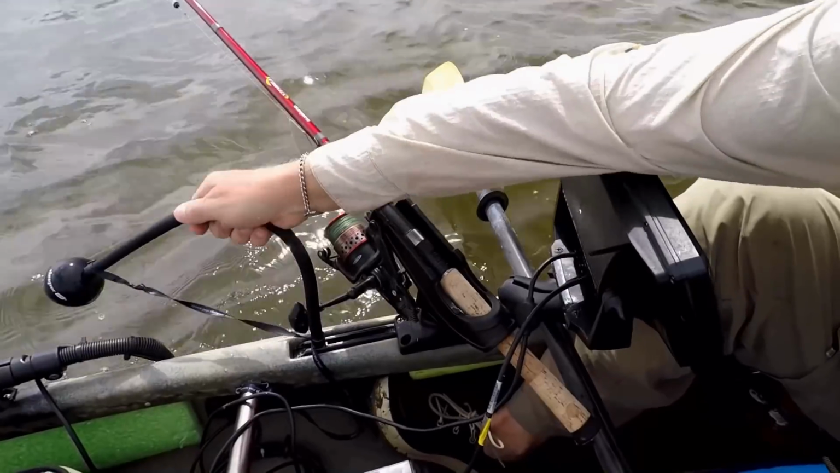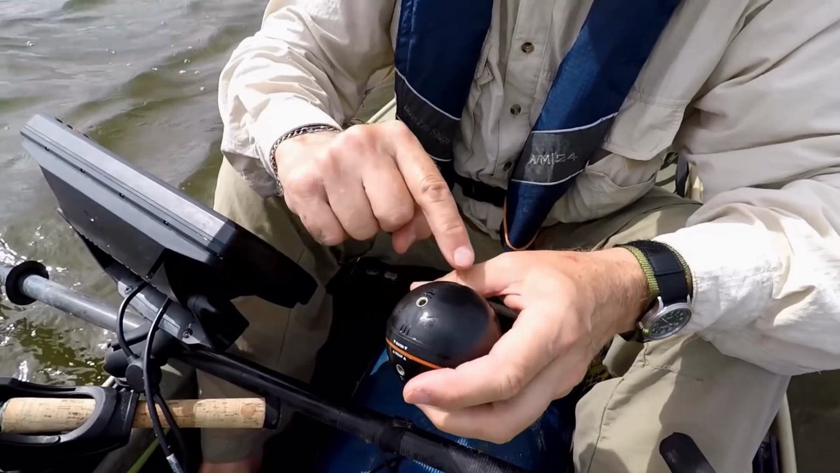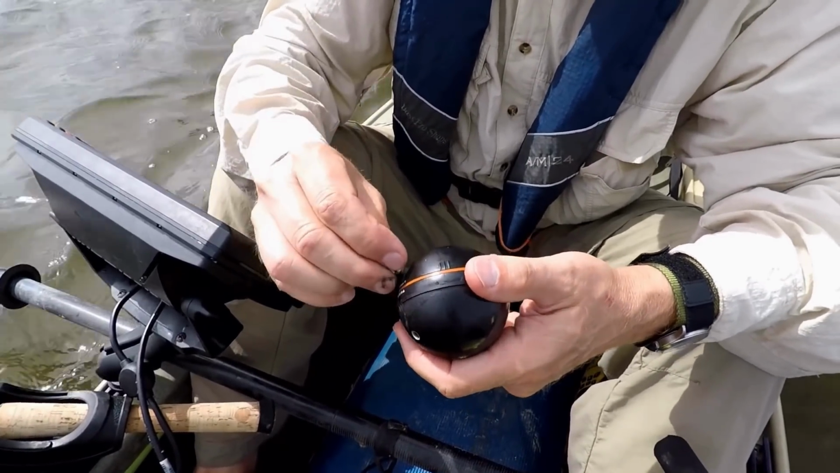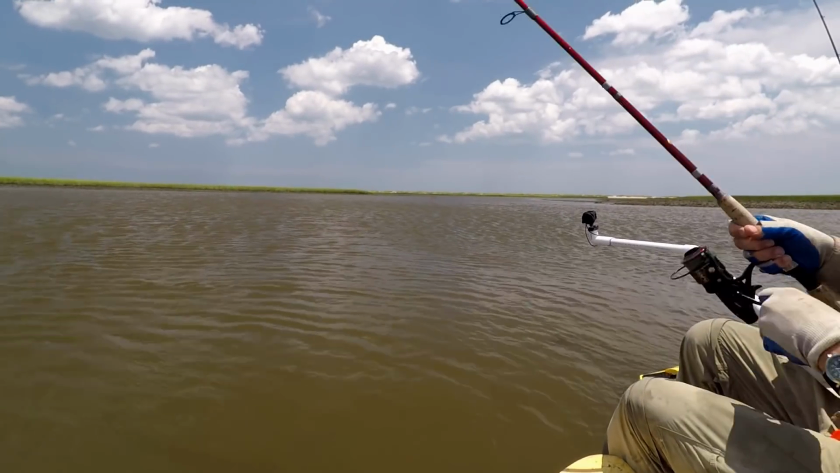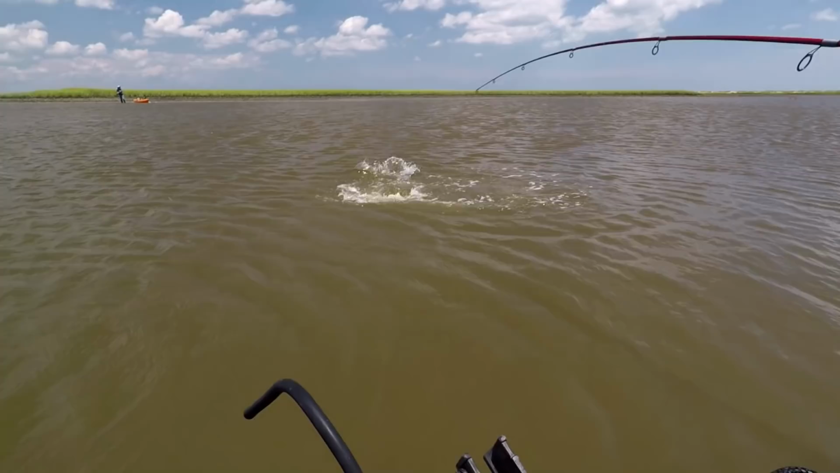It's easy to switch from boat mode to casting mode. Unscrew it, move the knob from boat mode to casting mode, and then just give it a big fling and you're in business. Well, I drifted the Deeper down this channel right here, had a fish marker, and now I've got a nice red on.